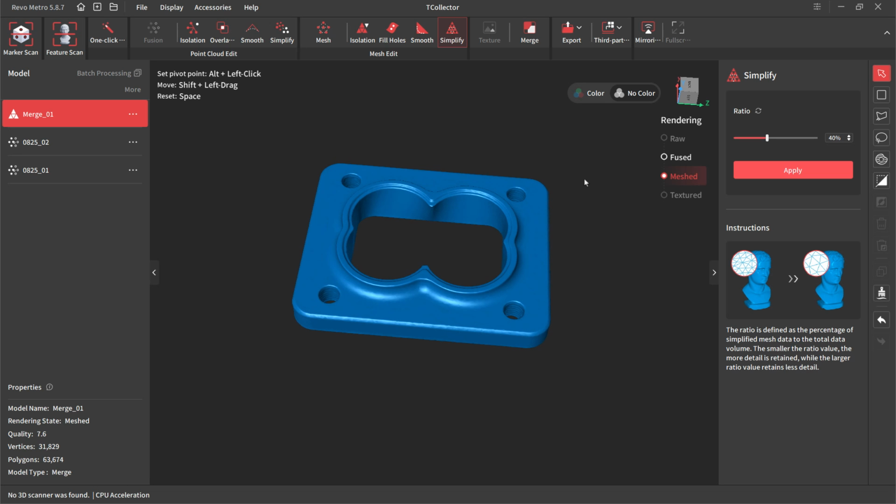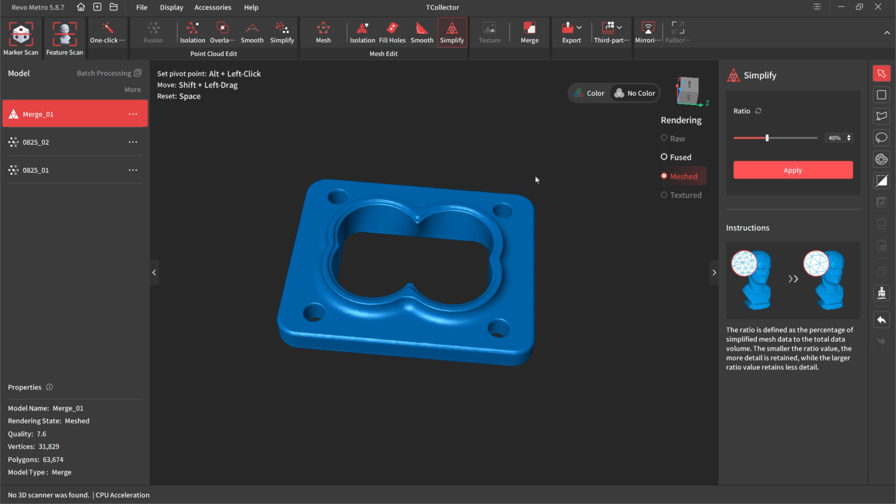But again, just to make sure we understand the process, and I'll mention this again in a minute, the process is going to be the same across the board for the MetroY scanners and the Metro X if you're not using them in a wireless mode. And you're picking a marker scan, which can be markers or global markers, or a feature scan, which is going to use the texture and the shape on the object for tracking. Feature scan is only available for full field mode. It's not available for laser scanning.